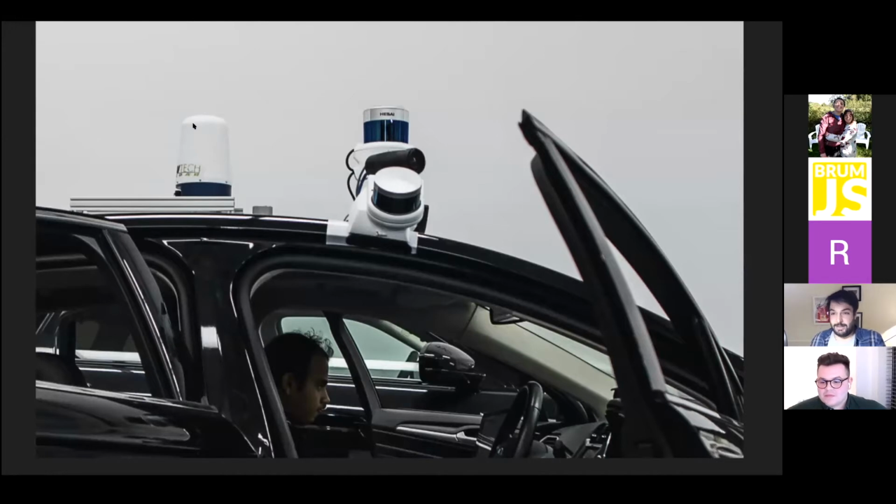So it kind of spins around and bounces radio waves off stuff. This one here is a camera. We've got a few cameras around the side that you can't see so clearly. And there's a few other sensors scattered around the car.